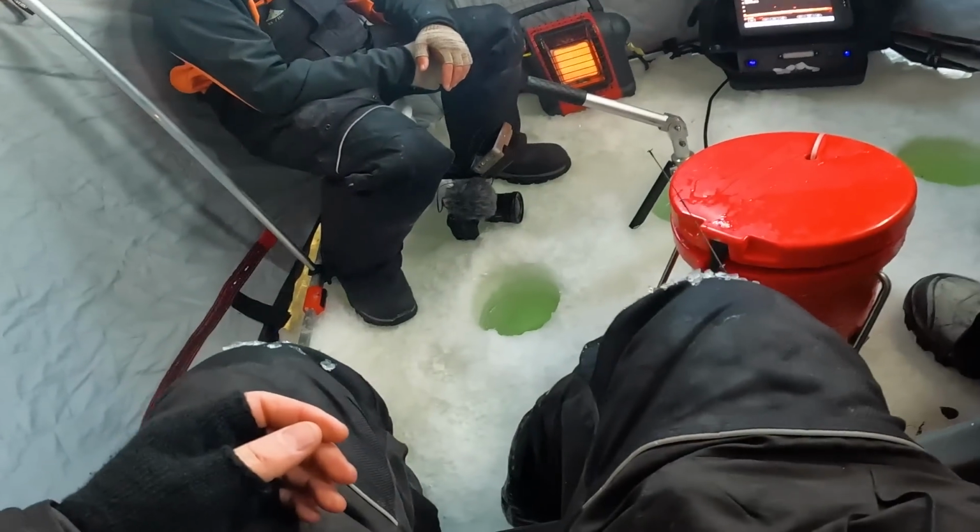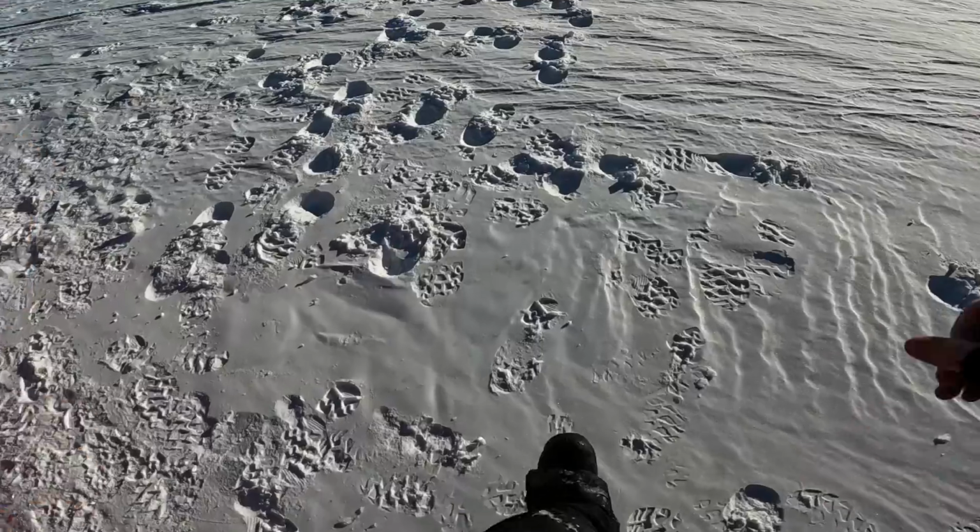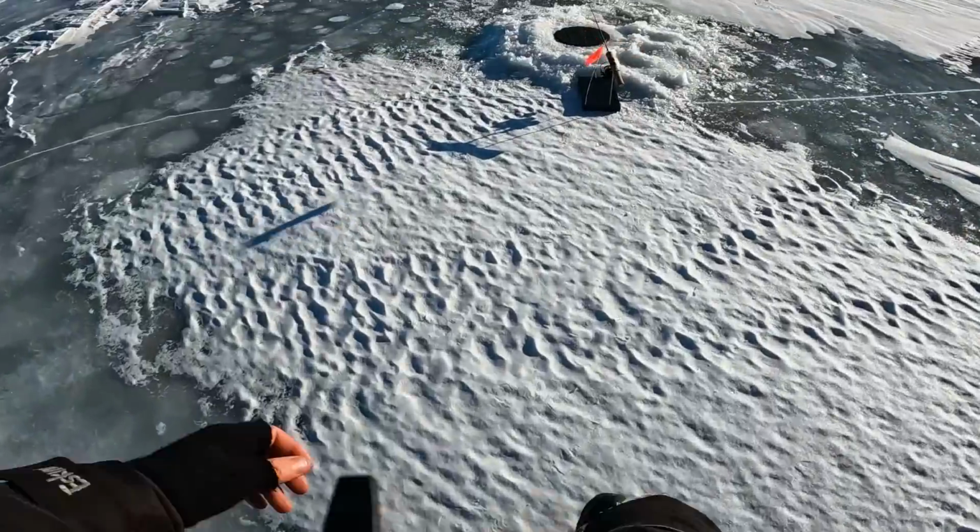I'm gonna go catch this one. This flag's up. But I probably won't catch it because I'm sure it dropped it. Never mind, it's on there, it's peeling. Woo!